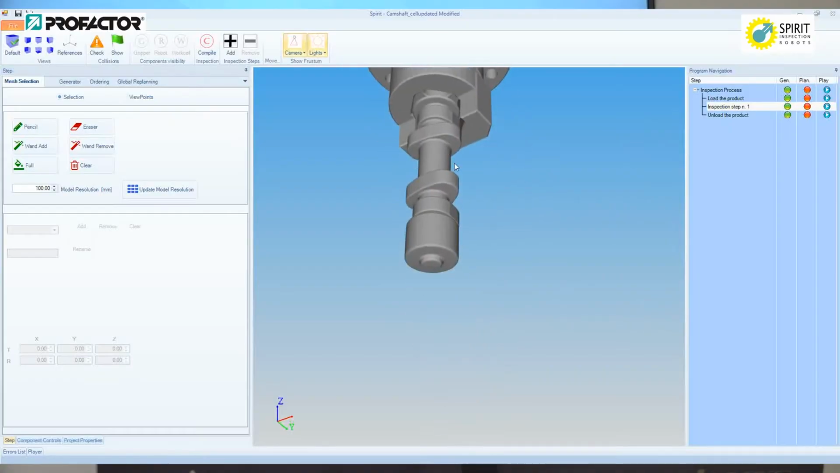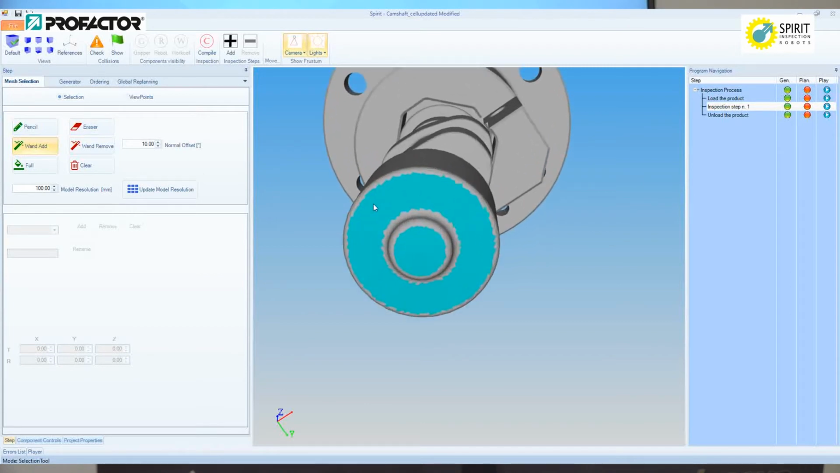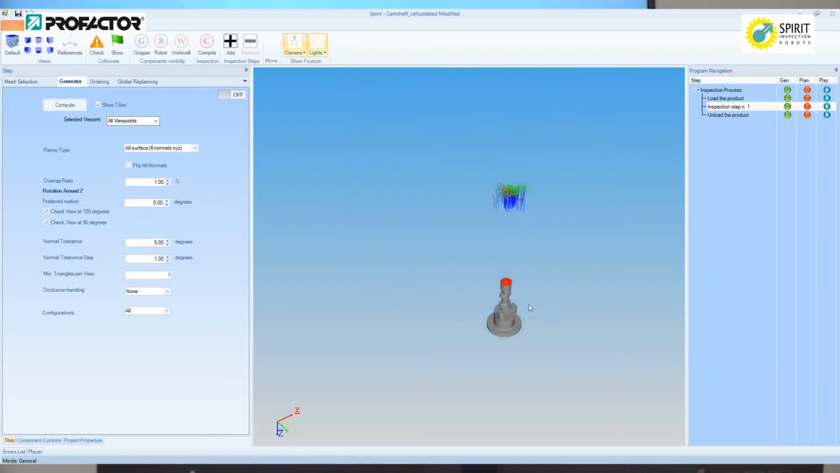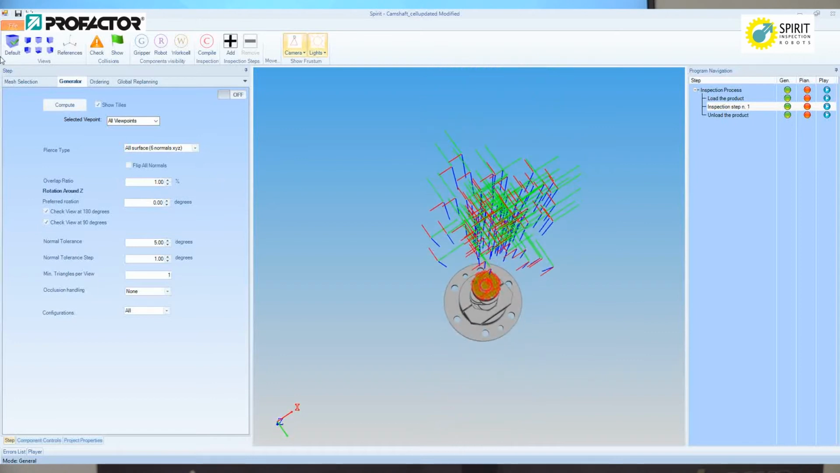After the inspection setup is configured, the user can select the areas on the test part that need to be inspected and starts the computation of the path. The inspection trajectory is shown after the computation is finished, and it can be exported as HDF5 file if the user is content with the result.